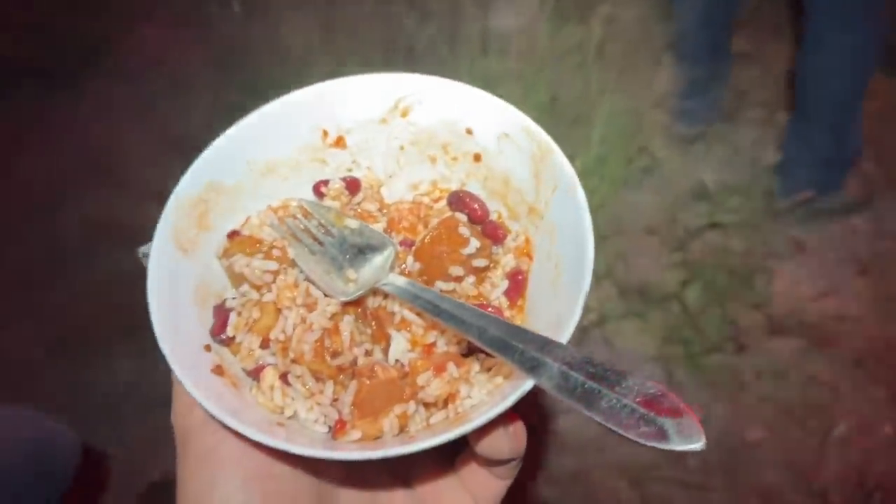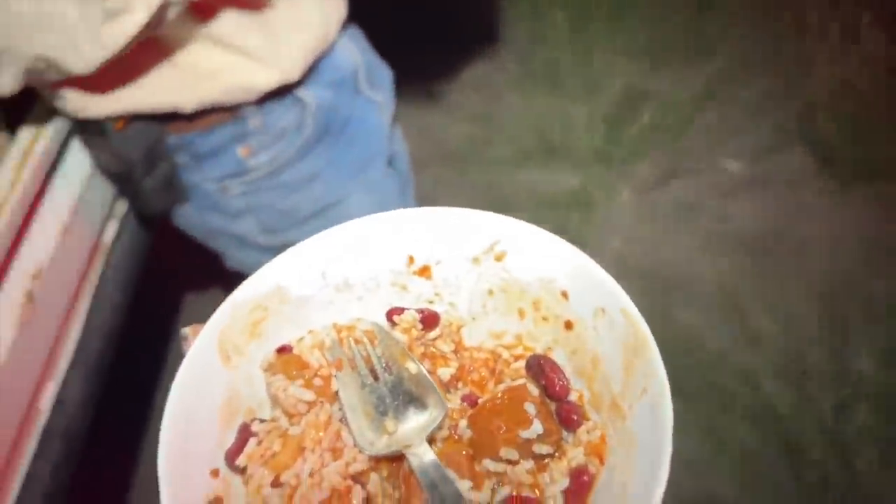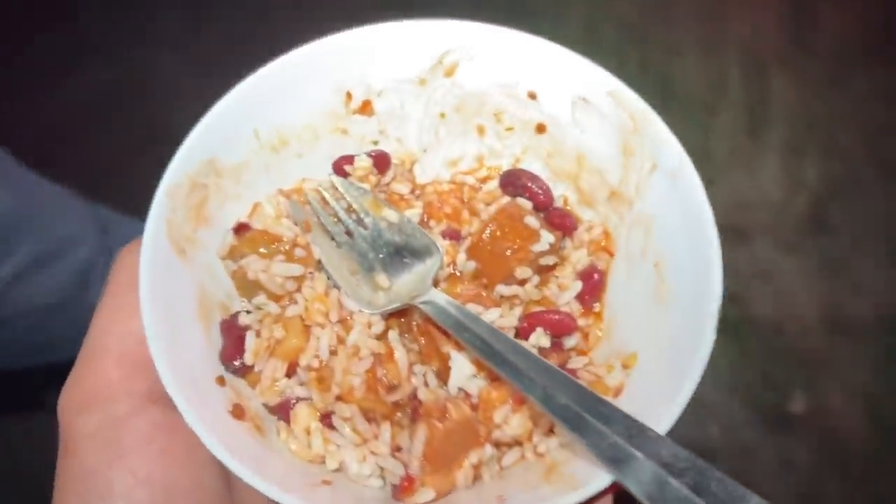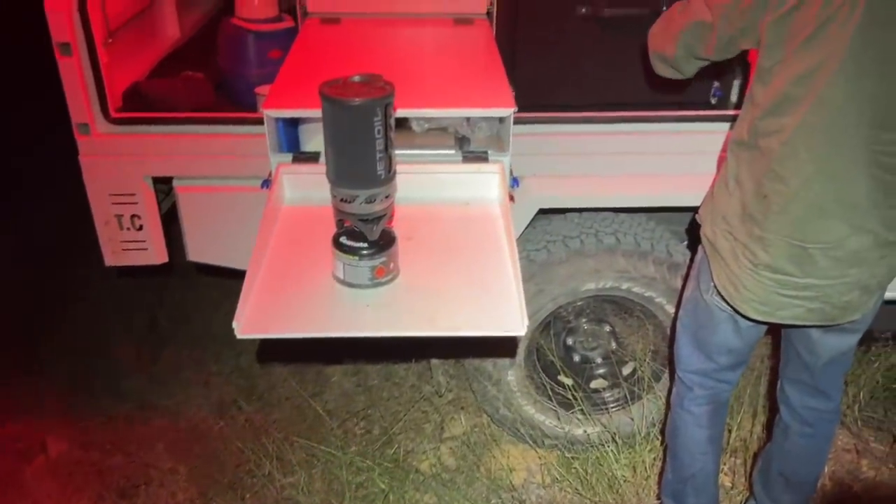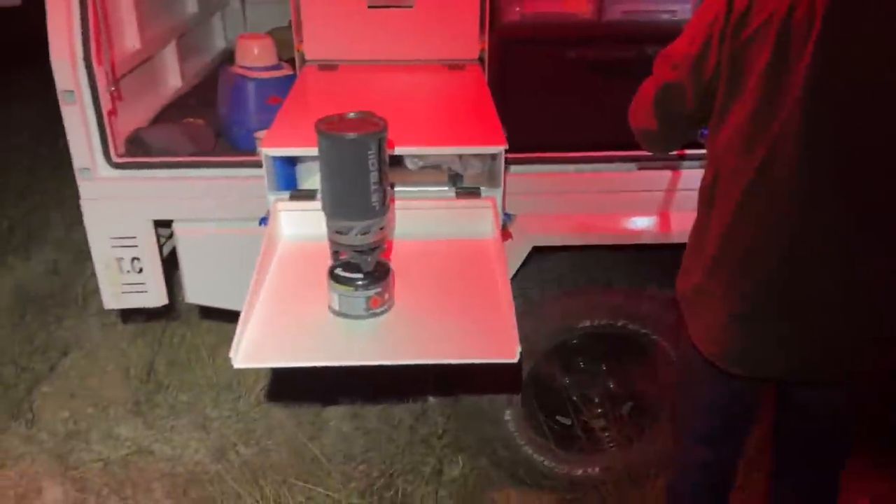This is what happens when you leave a bit too early and you don't get time to eat before you go. Got some of these on-track meals. Carl's got this coconut ginger chicken. This is the all-day breakfast. It's quite nice. I don't know what Mark's got over there. It's probably going to cook up a bit of that dingo I got on the back or something. Oh, that's good.